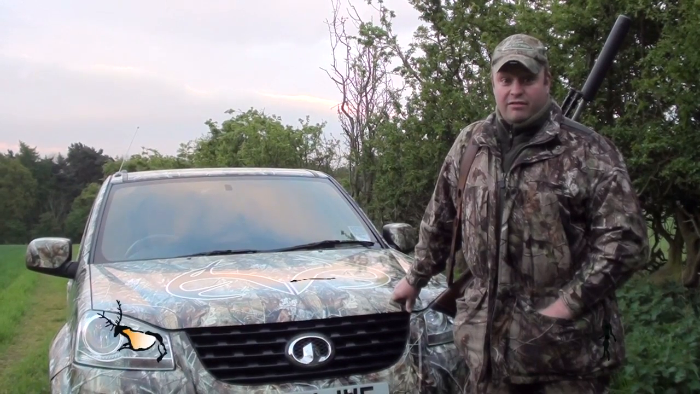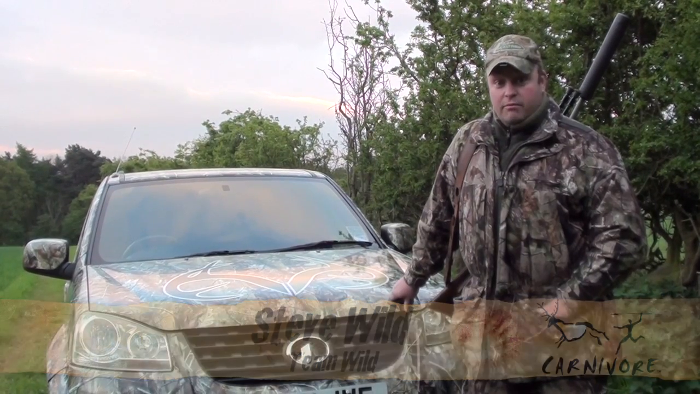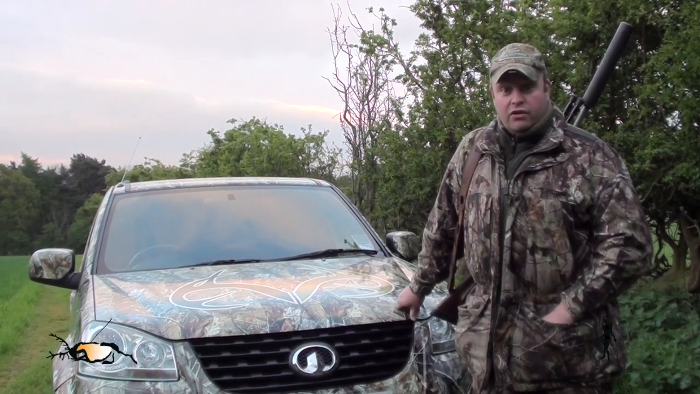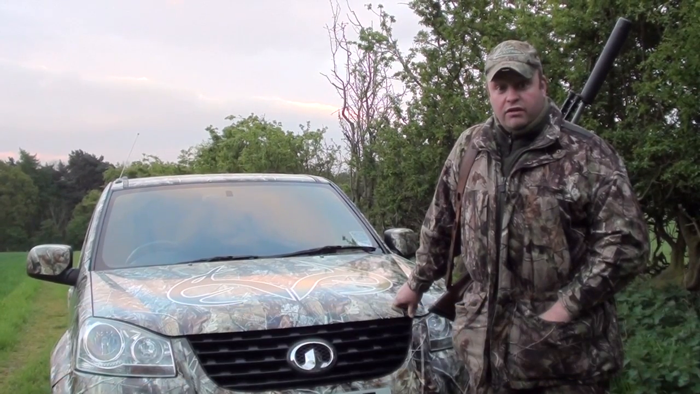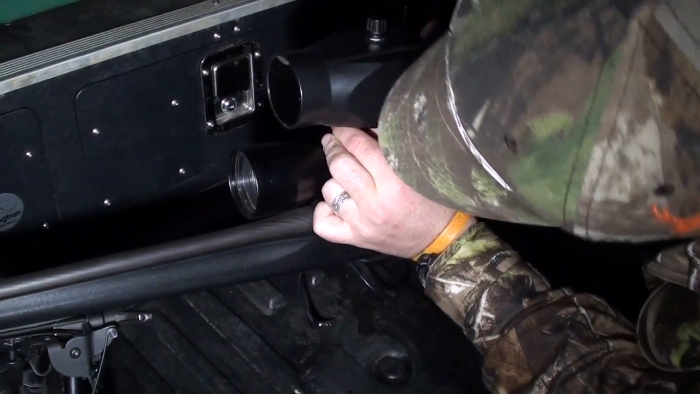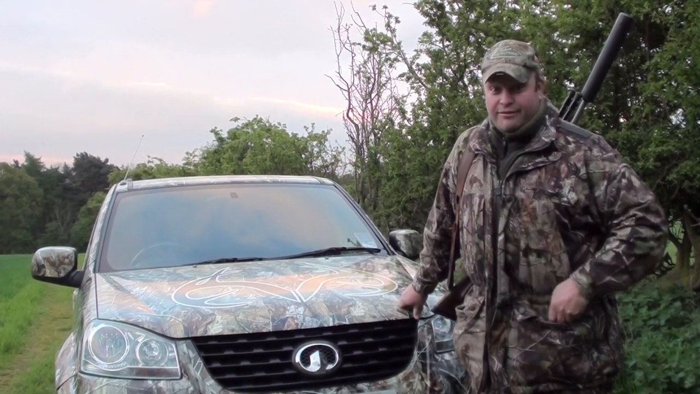Tonight, me and Keith, we're after foxes. We're going to try and shoot one in the daylight from a high seat just down the road. We've been seeing them playing around in the corn and where the game crops have just been drilled. So we're going to do that, and then later on we're going to have a ride around and see if we can get one with a night sight as well. So that's tonight's plan. Wish us luck.